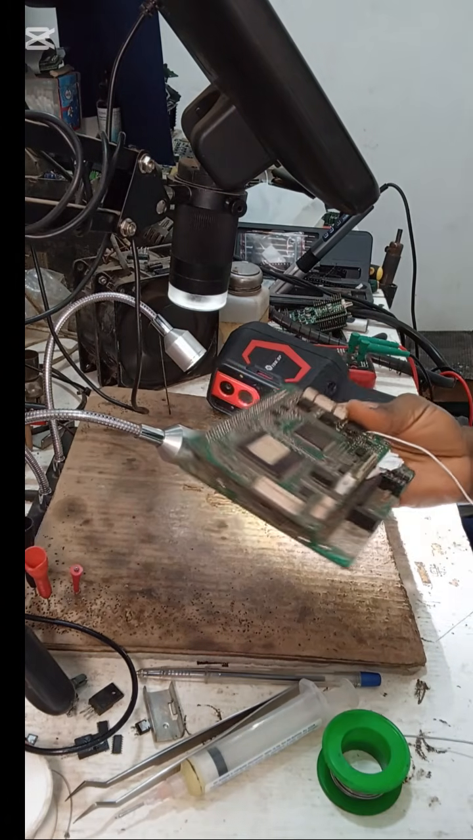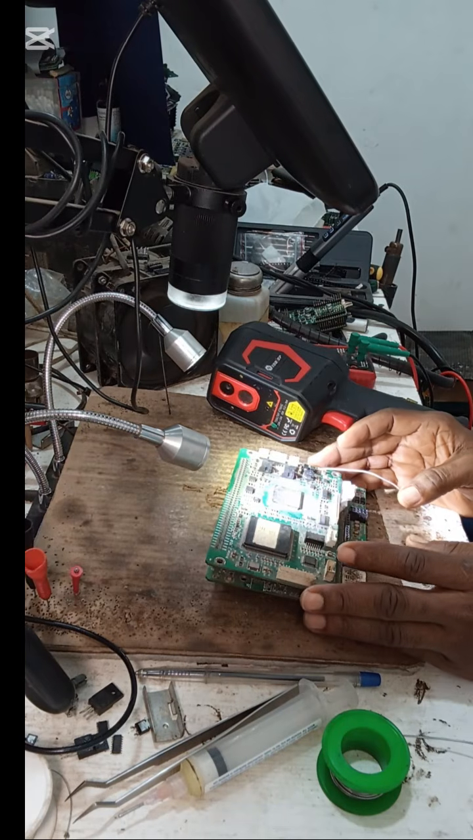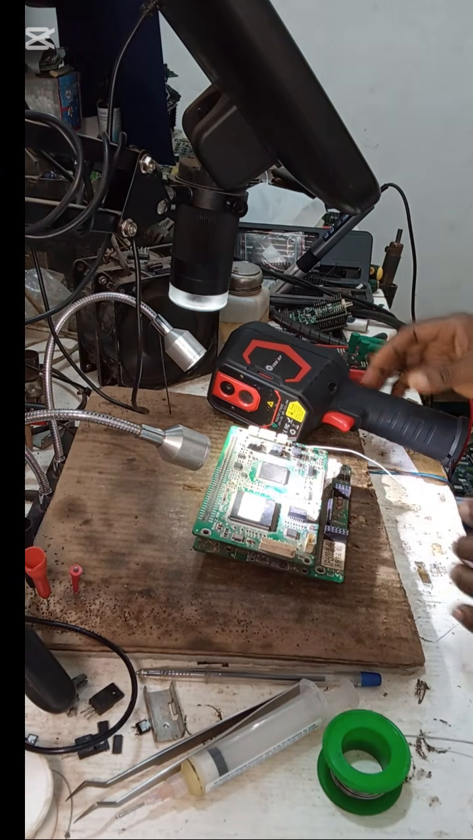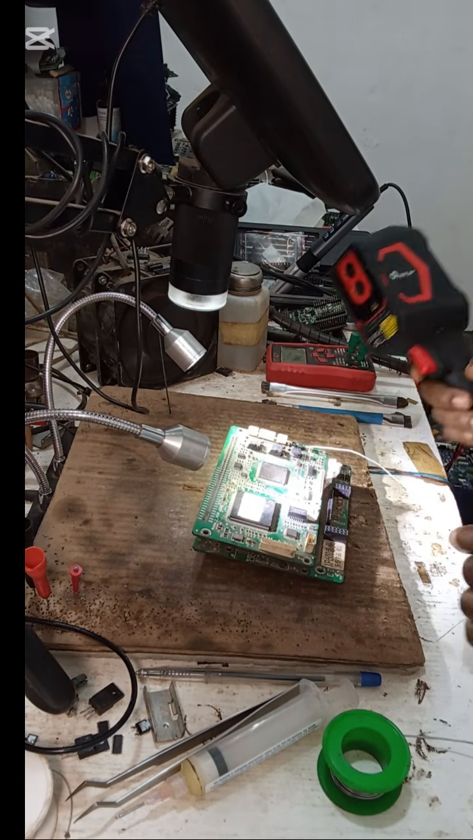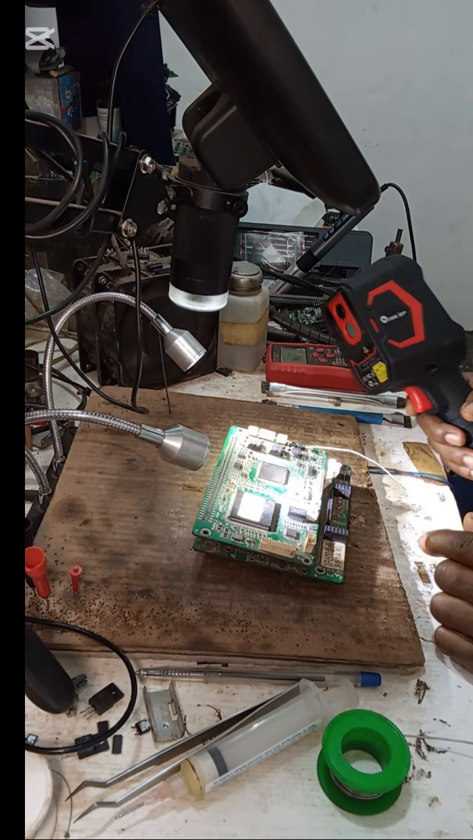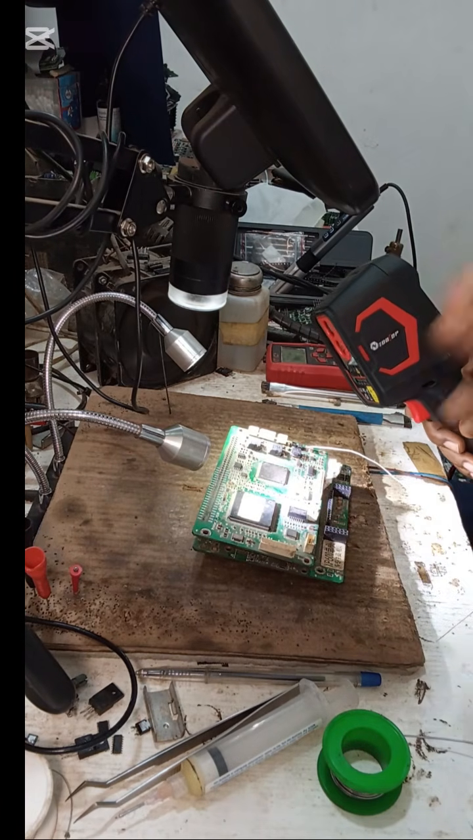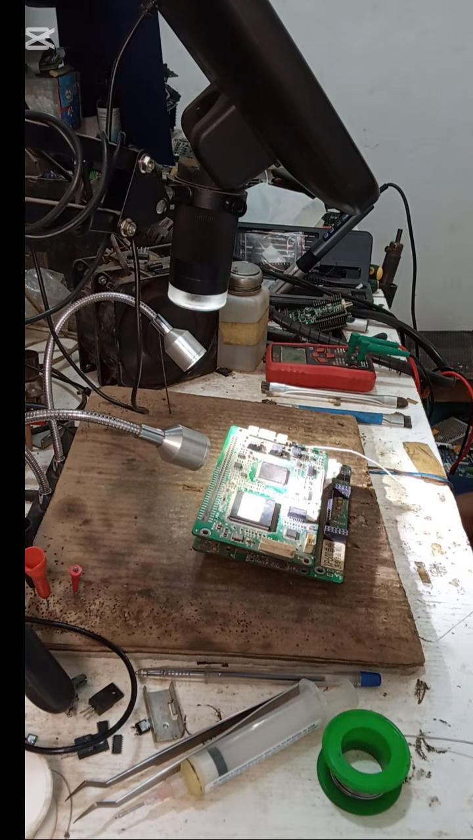So the complaint is that the board is not coming on. The first thing I will do is inject voltage into it and observe it under the thermal camera, and see what is going on.